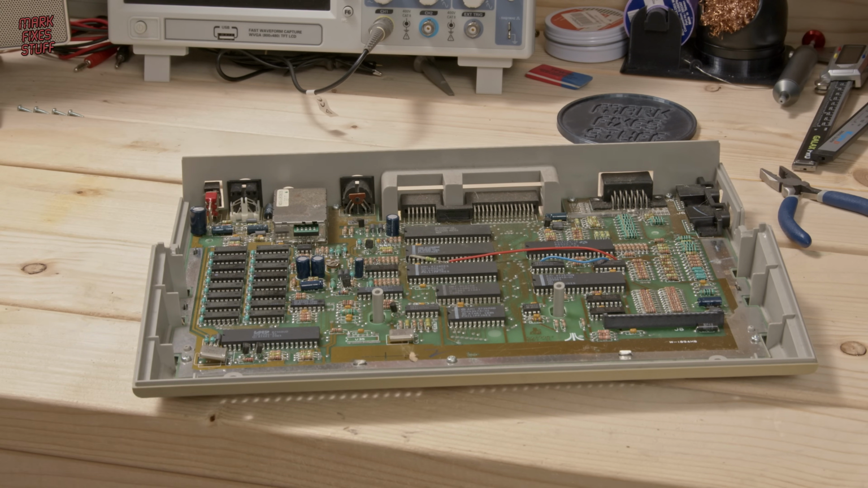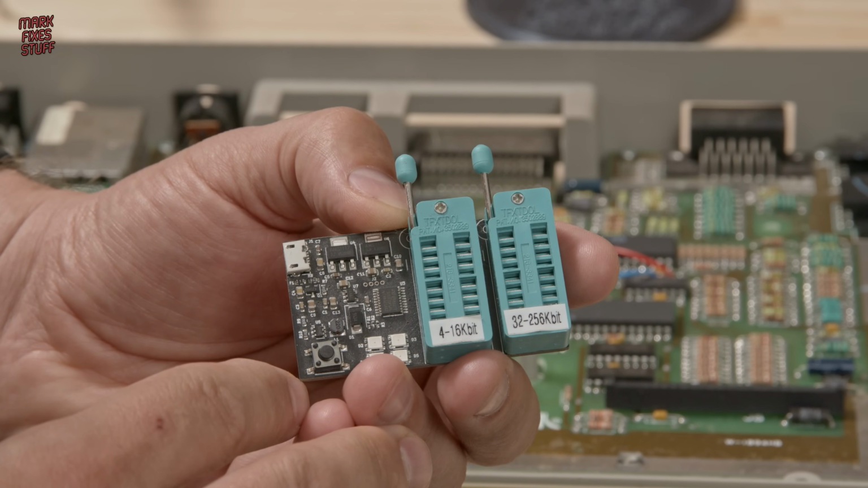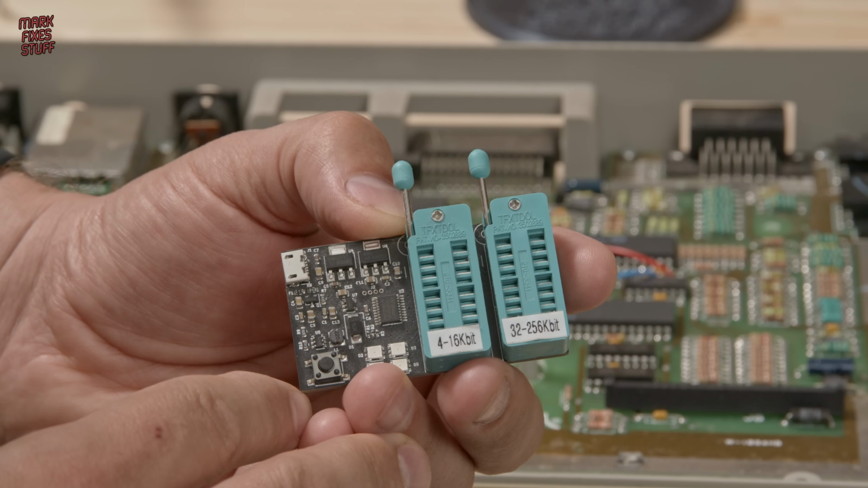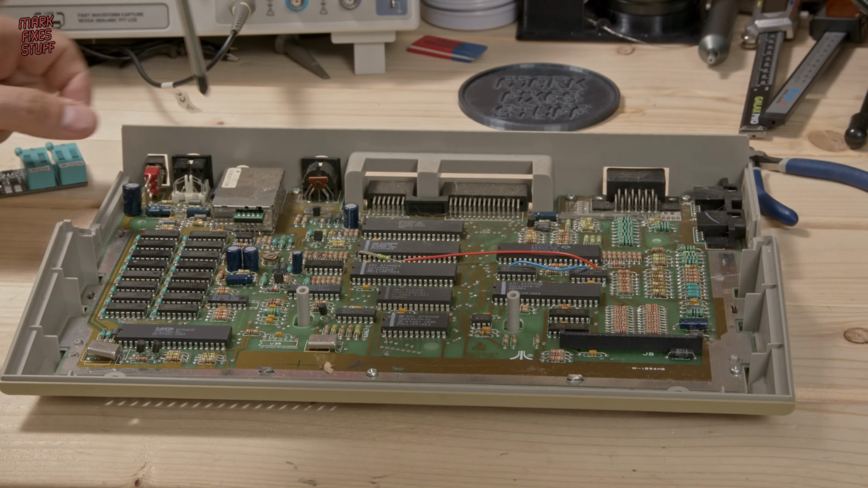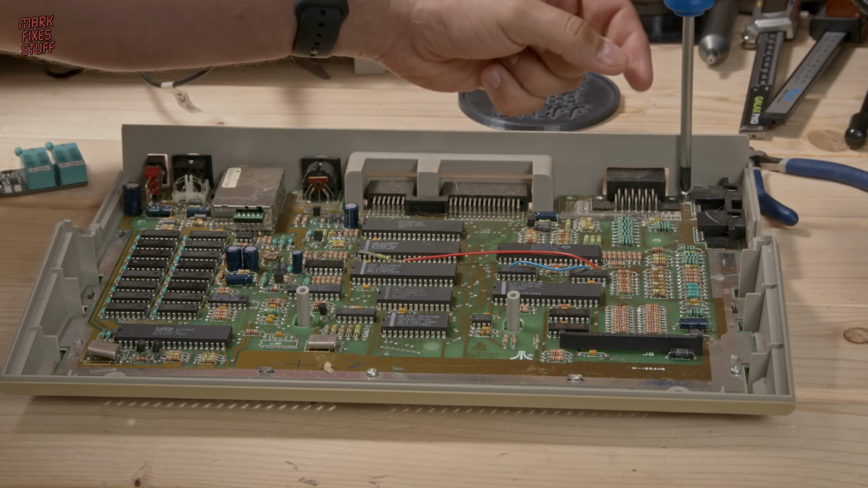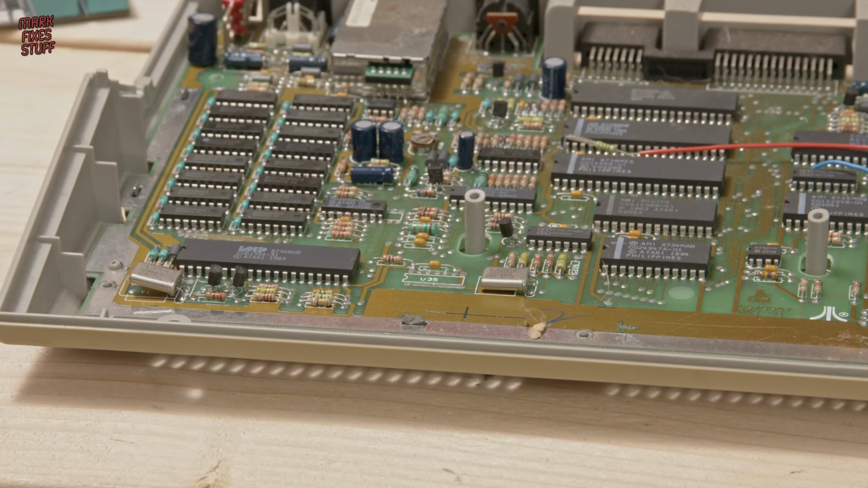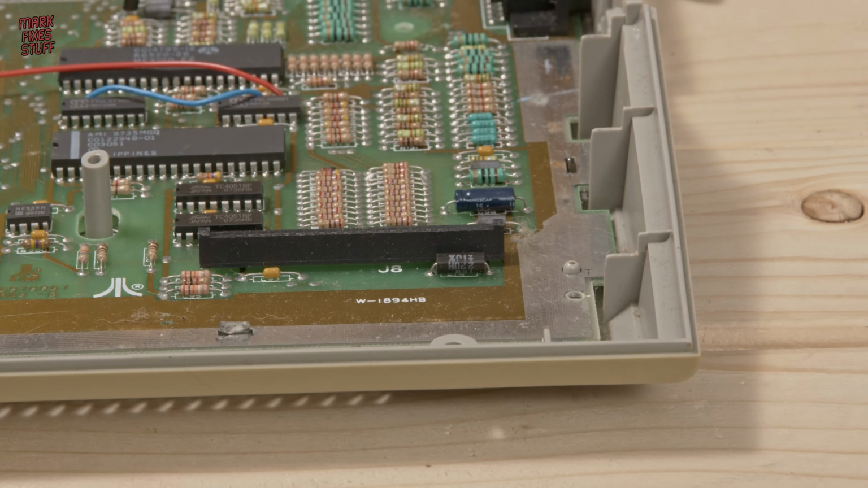With those RAM chips installed, we have absolutely zero chance of troubleshooting the machine. My friend Simon Green has lent me this RAM tester. It's very kind of him. He's also lent me some RAM chips because I'm out of stock. So I think what we'll do is we'll take the main board out and then we'll replace the RAM chips in the computer. You never know, it might spring to life. I mean, it won't, but you never know.